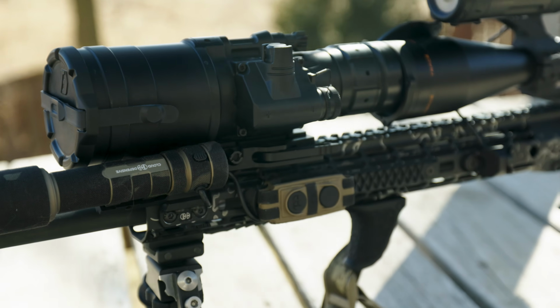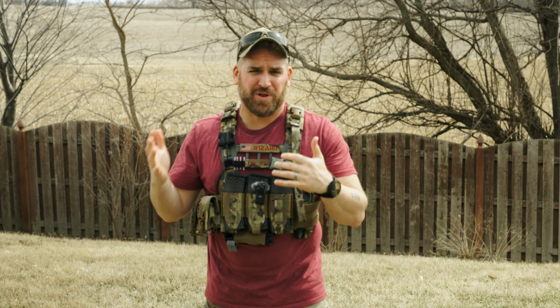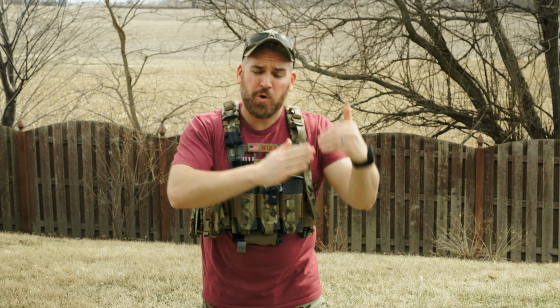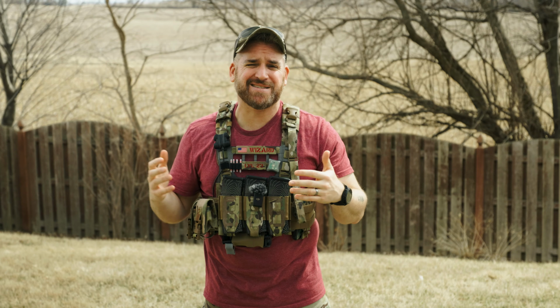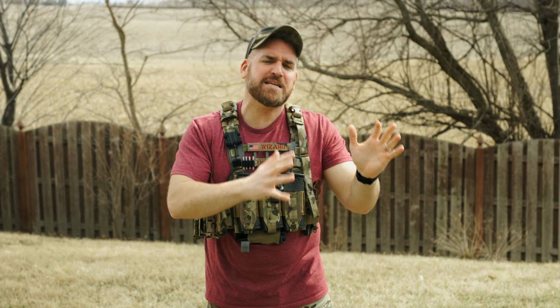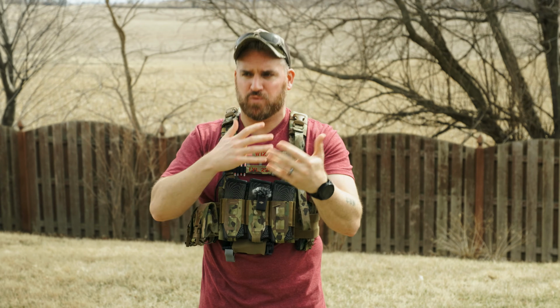Now, one small but important note. There are like 3 or 4 different optical planes at play here between the recording device, the night vision device, the scope, and all those different pieces. So don't harp too much on image fidelity, but I did try as hard as I could to achieve like the best image quality that I could get and record.